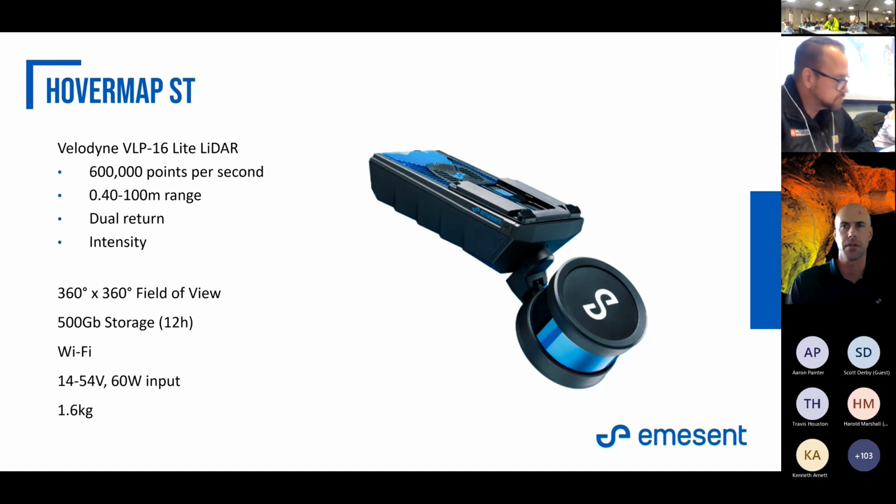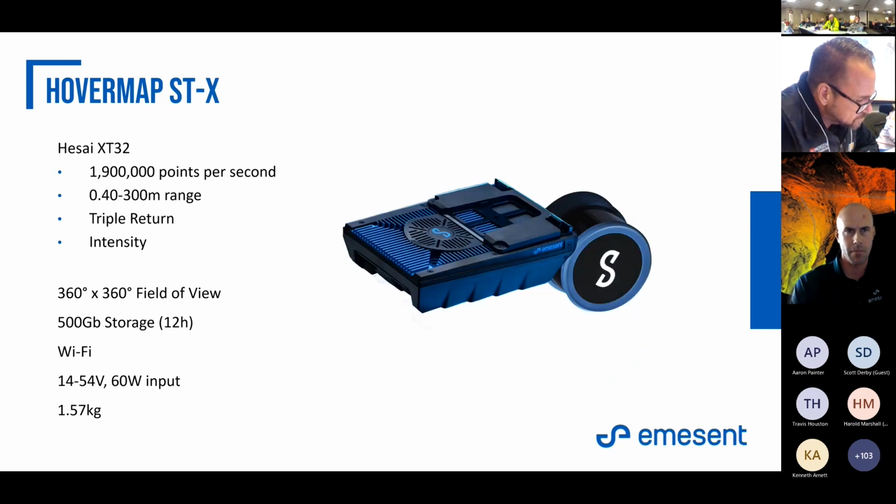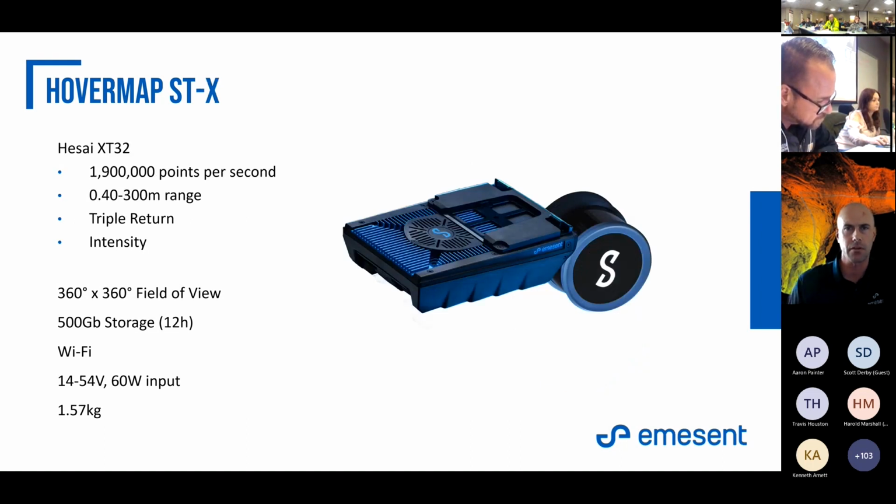More often than not, this is a payload on various different things, a drone where payload and weight is important to note. So getting to our Hovermap STX, I mentioned earlier, the only change is primarily going to be the sensor. This utilizes the Hesai sensor. You're going to get a return of 1.9 million points per second.